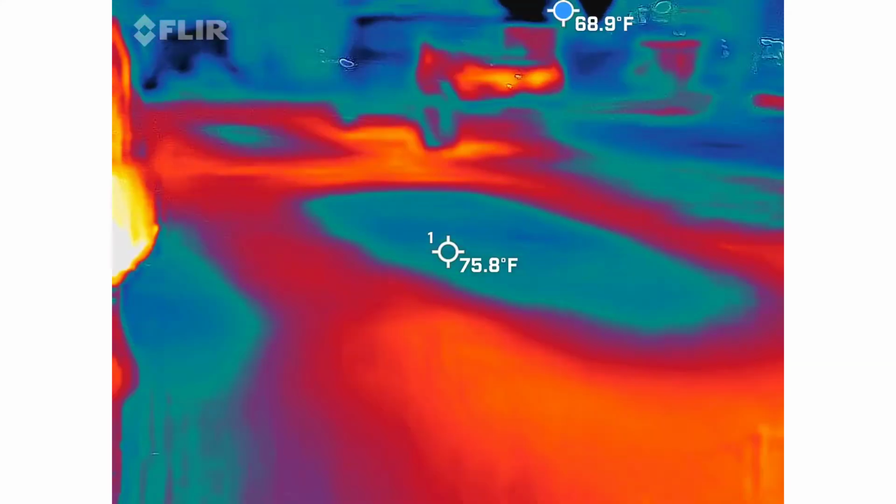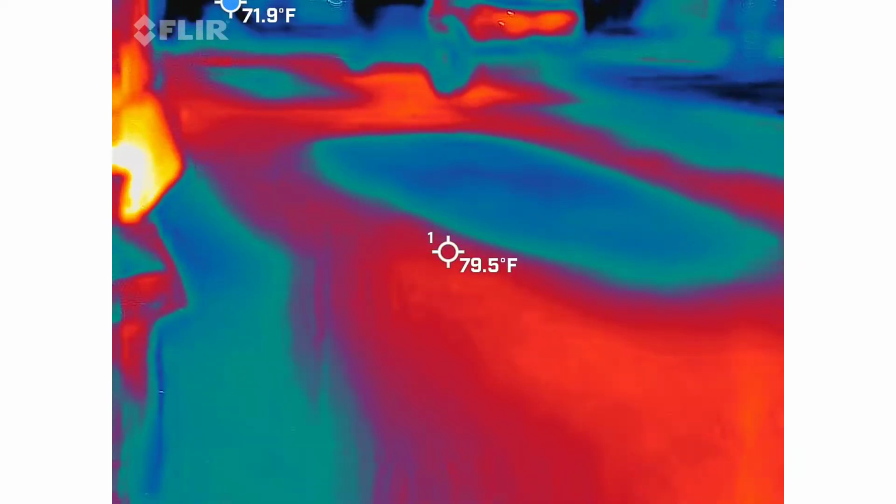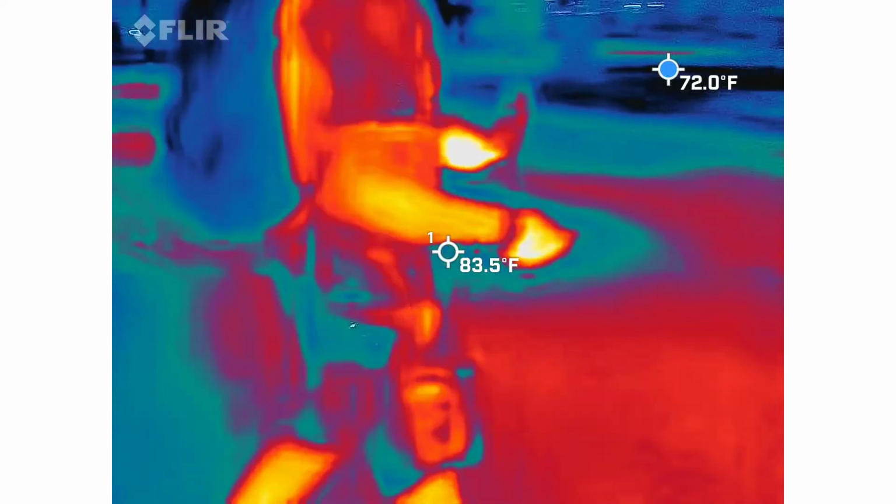I definitely want to get that other camera out so you guys can see it. So let's head over to the wall and I'll pull that camera out and see what I can capture on that.